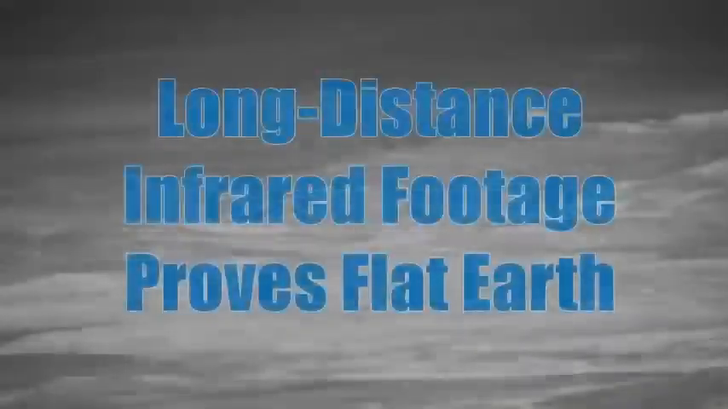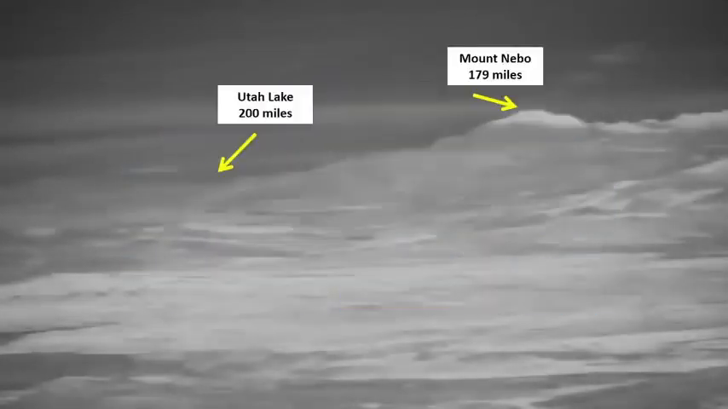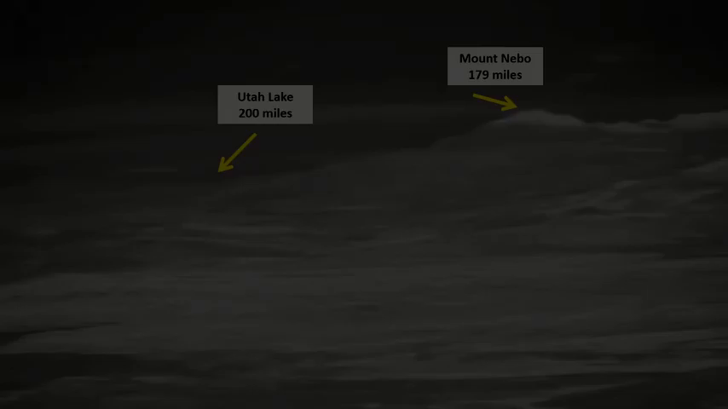Thank you for watching. I just wanted to quickly correct an understatement that I made in my last video. I said that Utah Lake, as shown here, would have to be 7,500 feet below line of sight of the airplane if we lived on a globe.